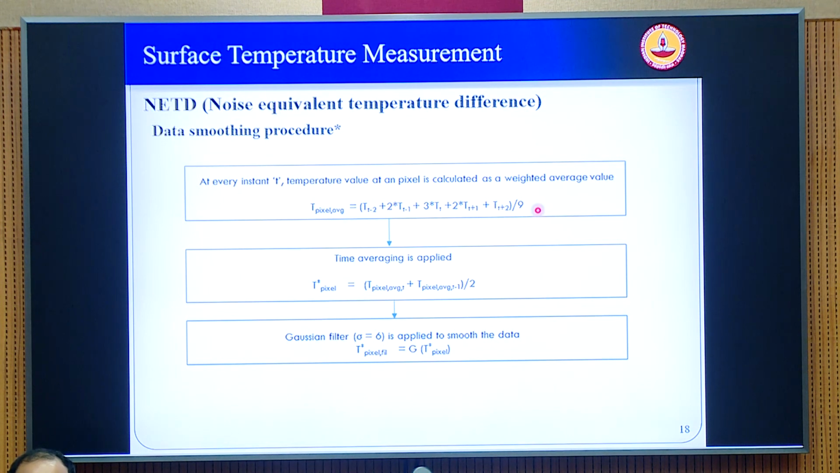You can use a weighted average to calculate the average value of the temperature at a given pixel, and then you again do a time averaging. Then you apply a Gaussian filter so that you can smooth this at different values of the standard deviation. You can check at different values of standard deviation, that means how broad or fine the distribution is.